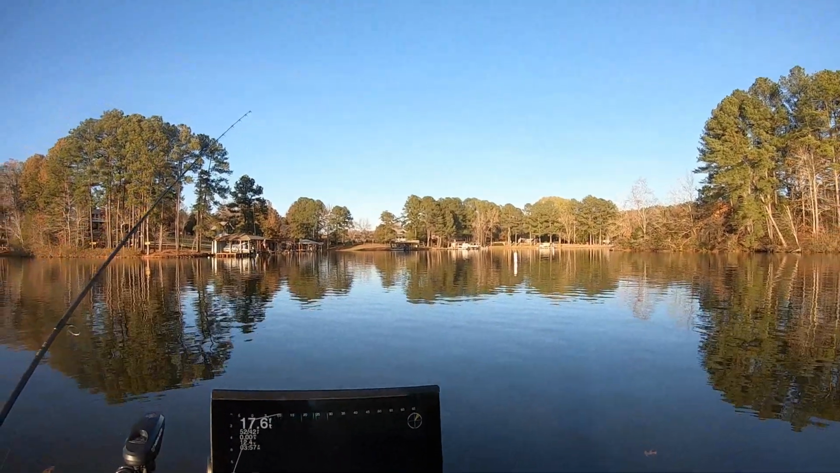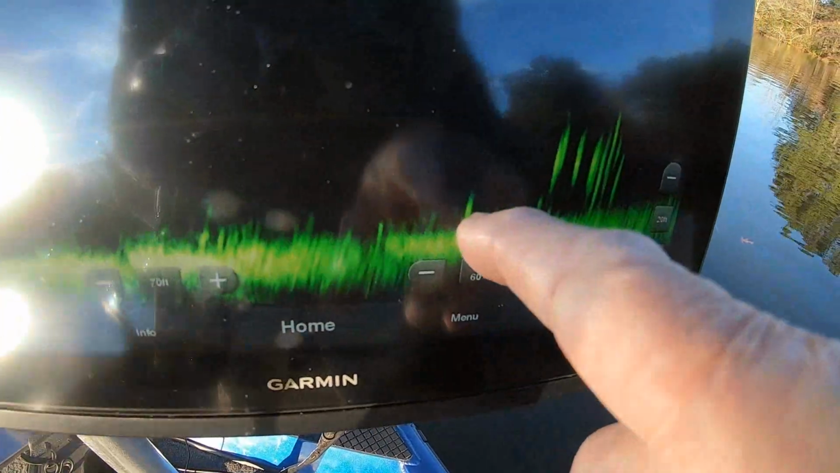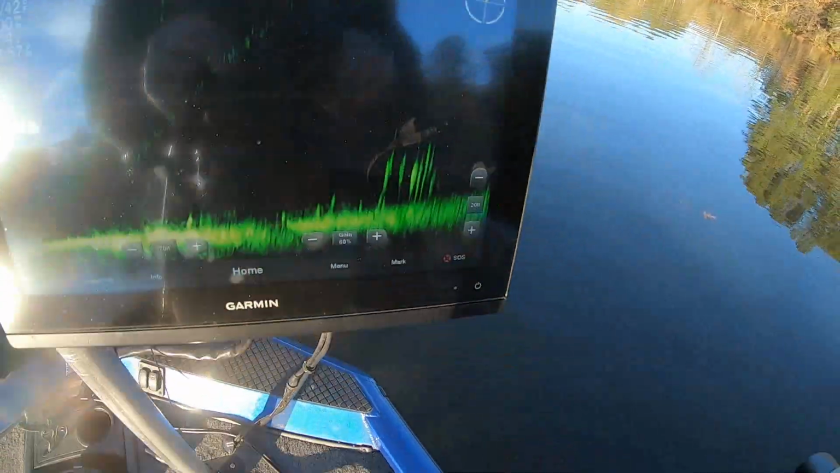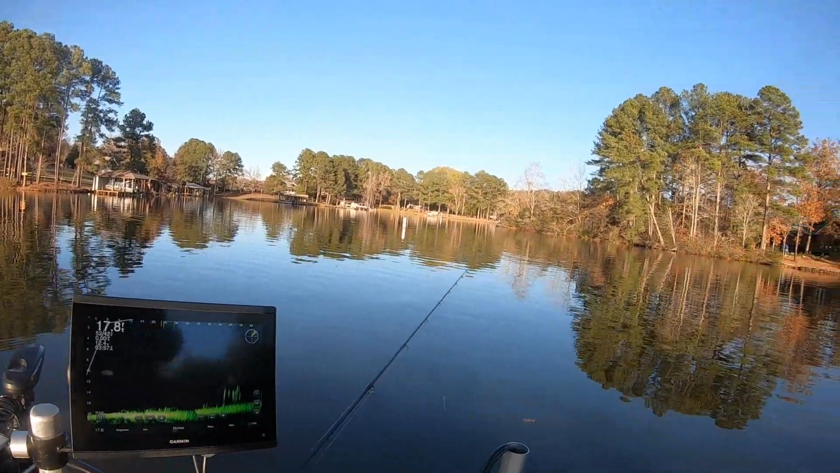Y'all know some of them I caught today were sucked to the bottom. I mean, like these right here. That's a fish right there. See, they're up off the bottom, about 4 foot off the bottom.